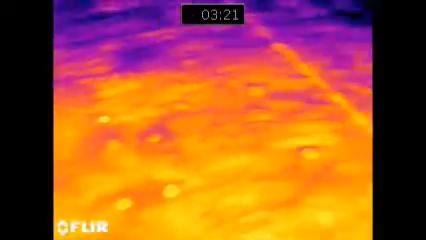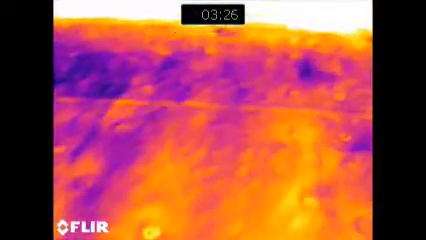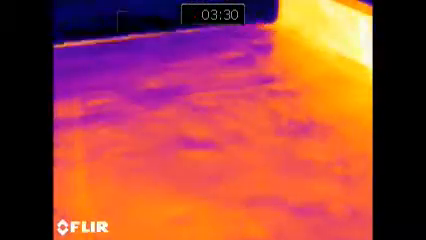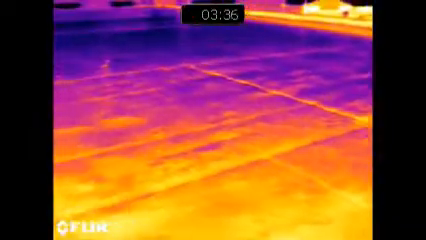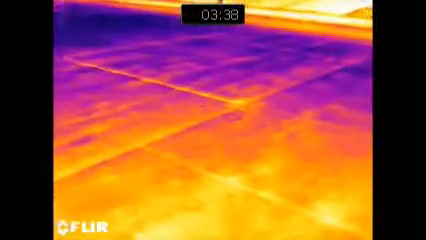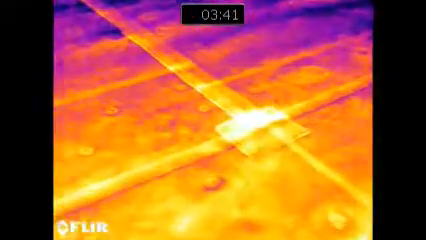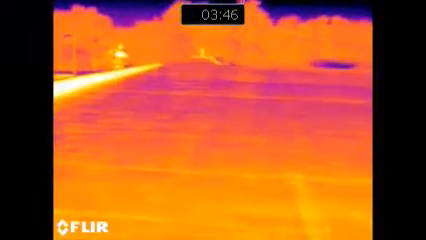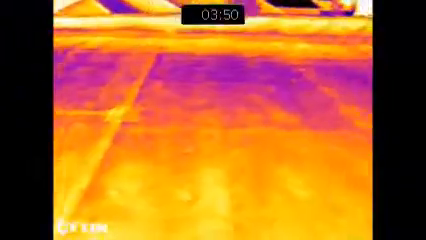And we're approaching the east end. We've been moving in an S-shaped curve, trying to cover the roof at a close angle to show you if there's any differences. And here we ended up at the same corner, the southeast corner, and we'll scan the roof one more time just to kind of get an overview. Walking back to the center, looking at a patch. Nothing of concern there.